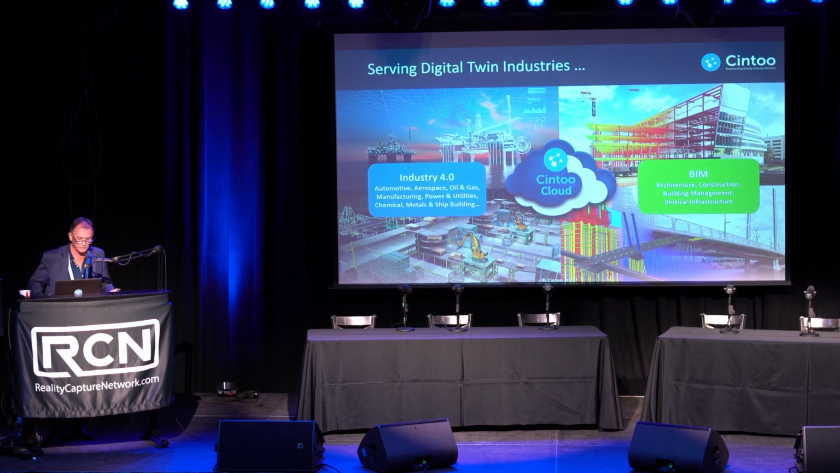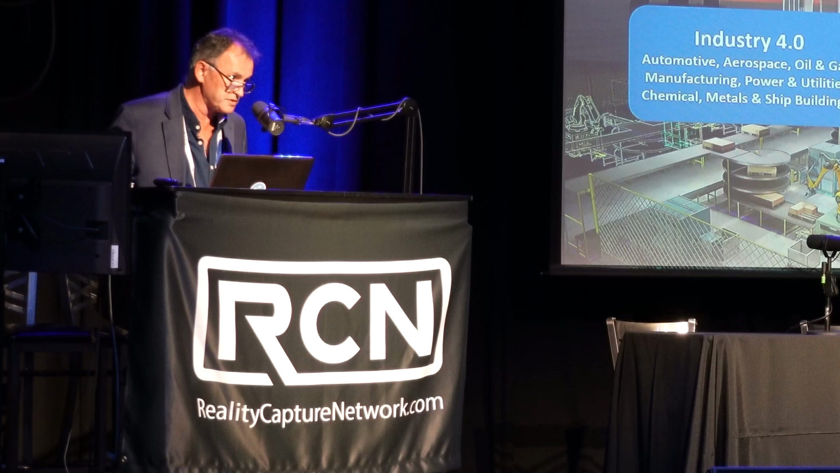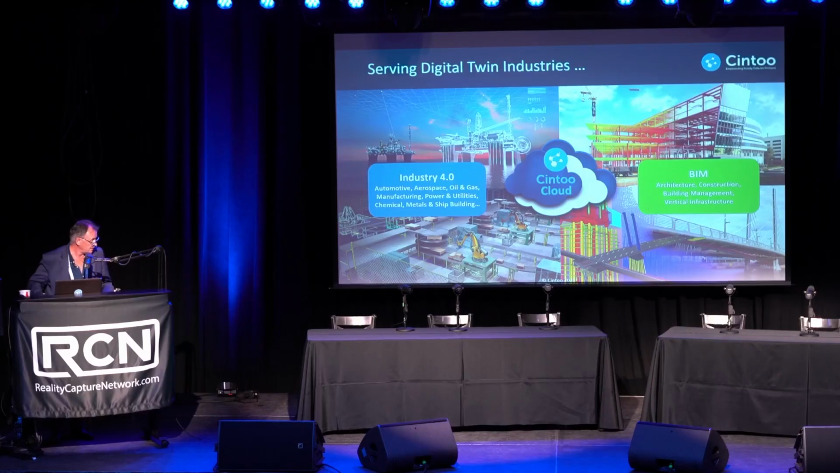So we do serve most laser scanning industries, being BIM and construction. This is where we started from, coming from Autodesk. But we also serve Industry 4.0, so we have a lot of customers in car manufacturing, in energy, in oil and gas. They all love the platform, and we're expanding mostly based on word of mouth, since we could not do any marketing over the last 24 months.